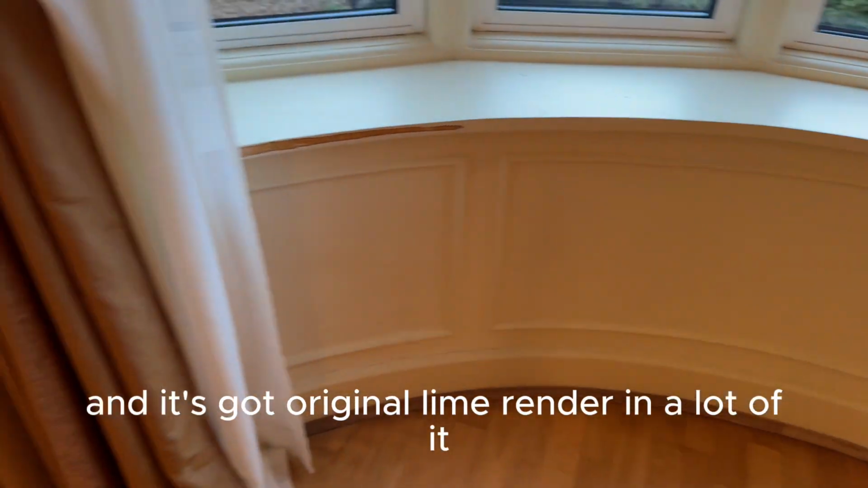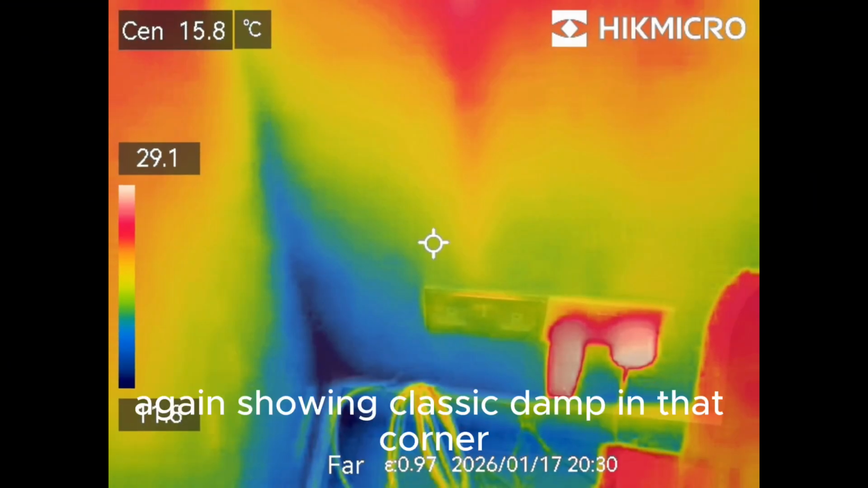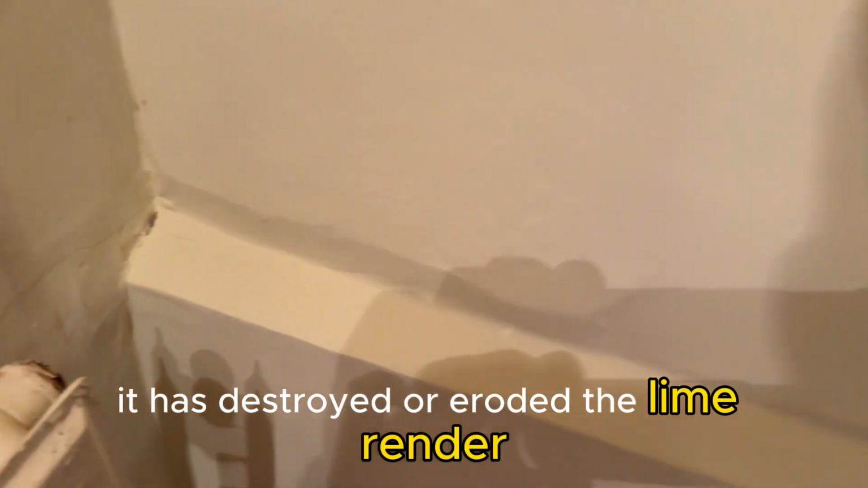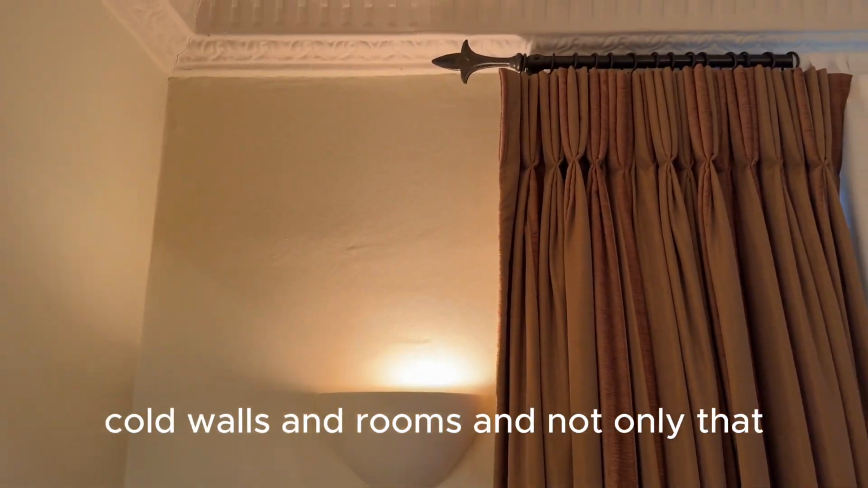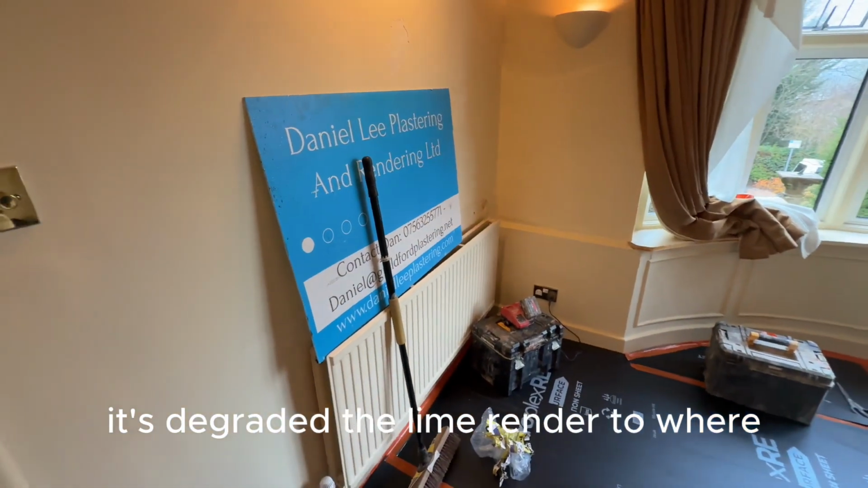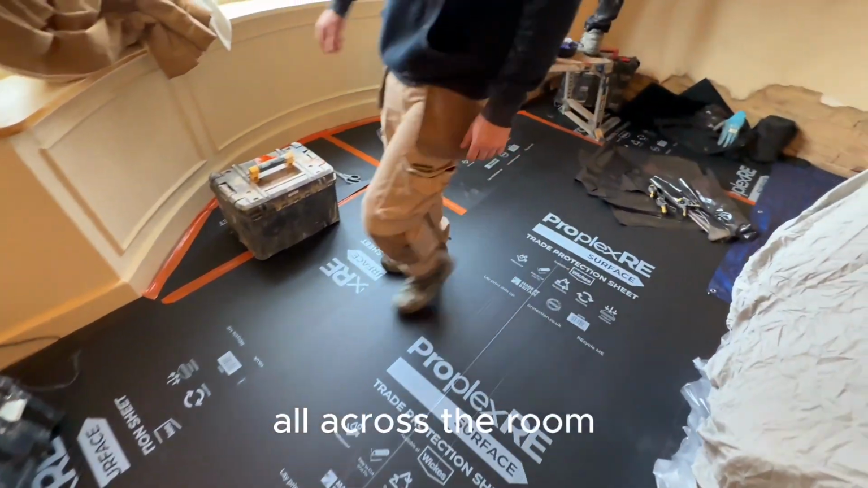Now this property is well over 100 years old and it's got original lime render in a lot of it, and unfortunately it's been painted with non-breathable paint, again showing classic damp in that corner. It's got non-breathable wallpaper as well, and over the years it has destroyed or eroded the lime render. It's holding in moisture, creating very damp cold walls and rooms, and not only that, it's degraded the lime render to where it's failed in multiple areas all across the room.